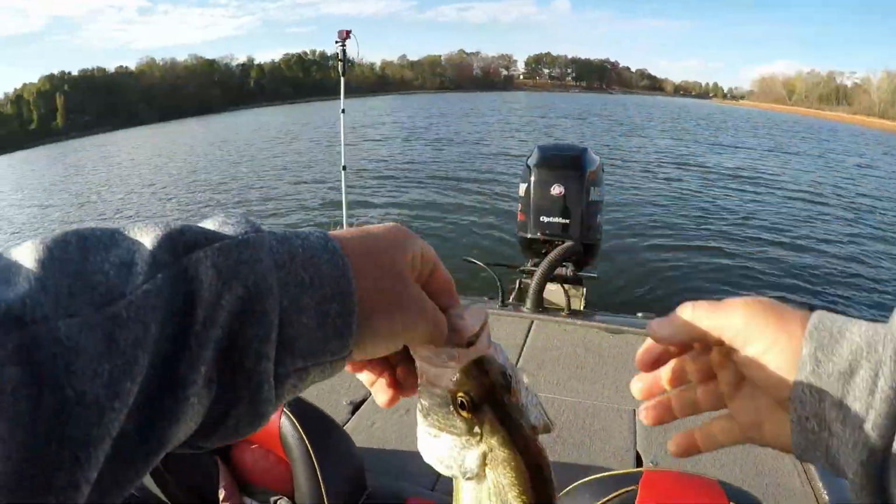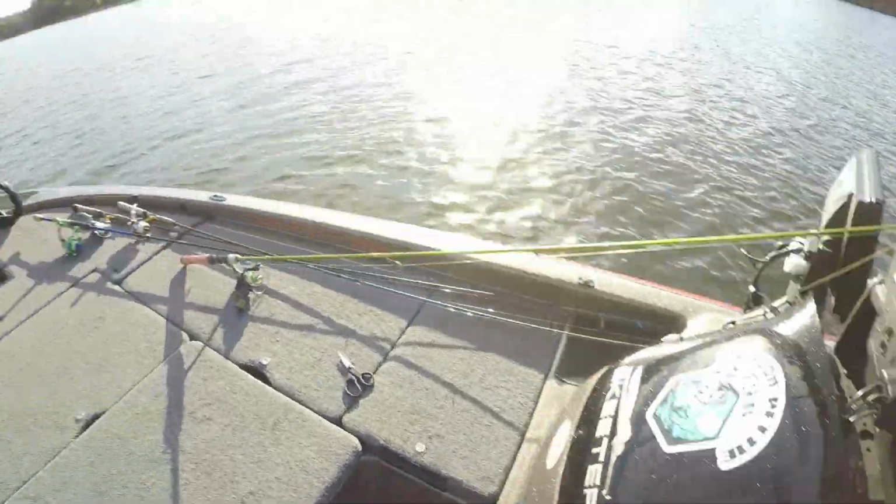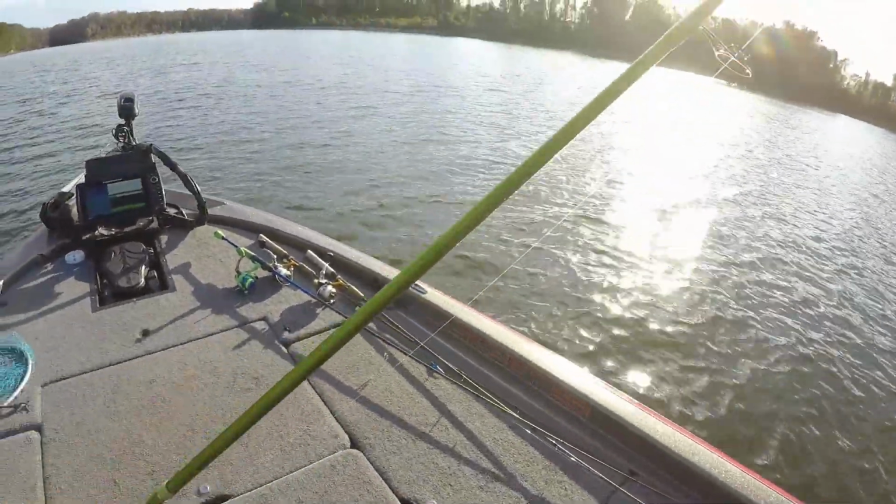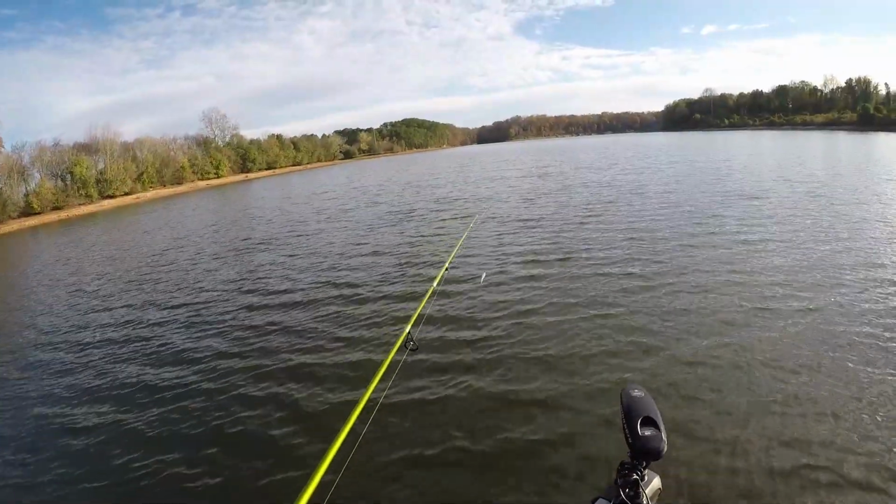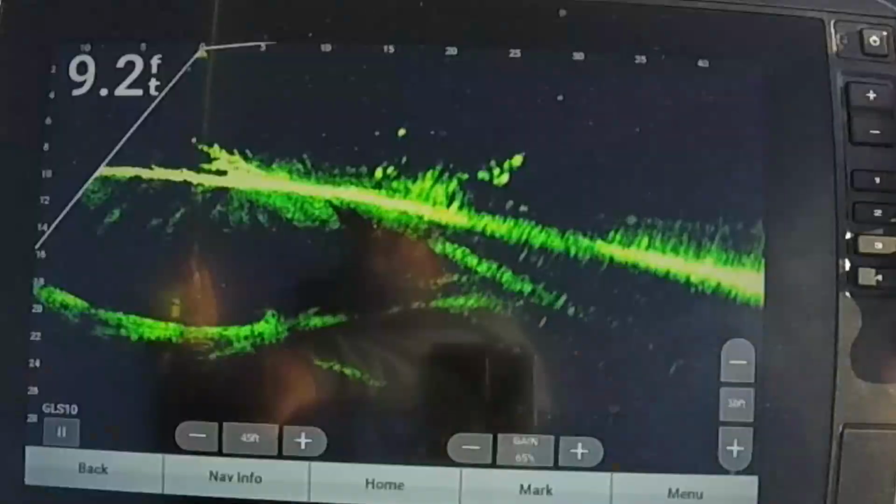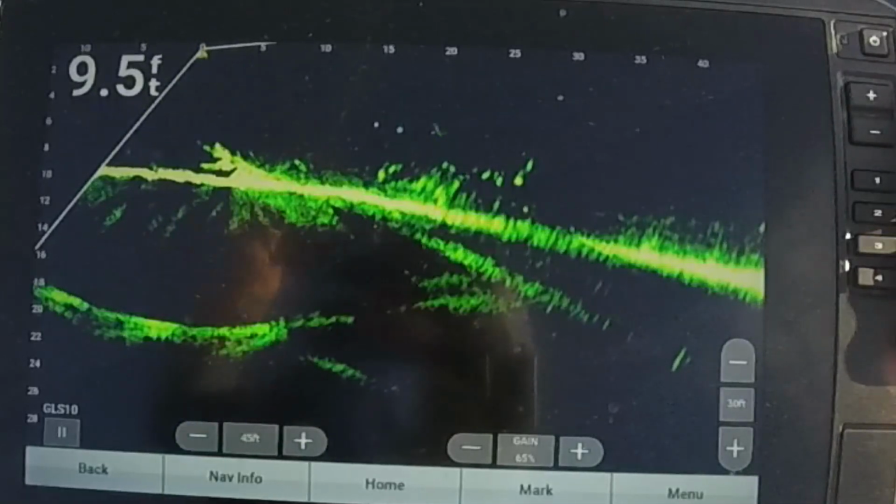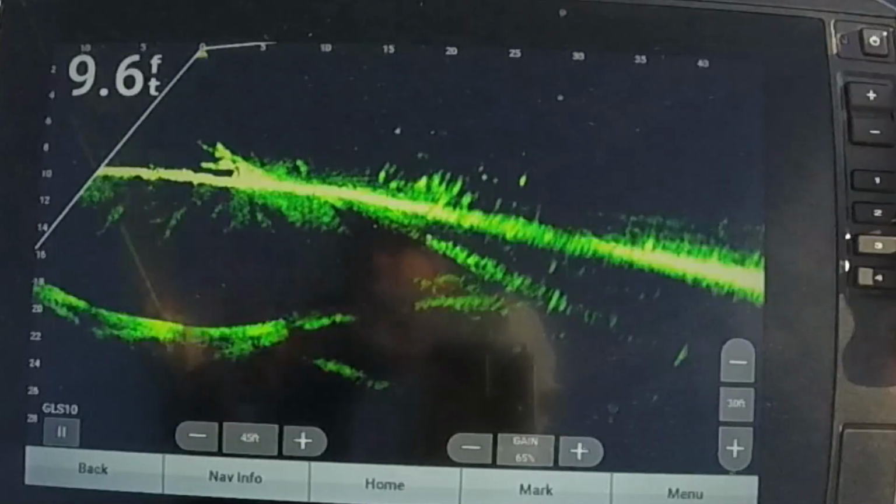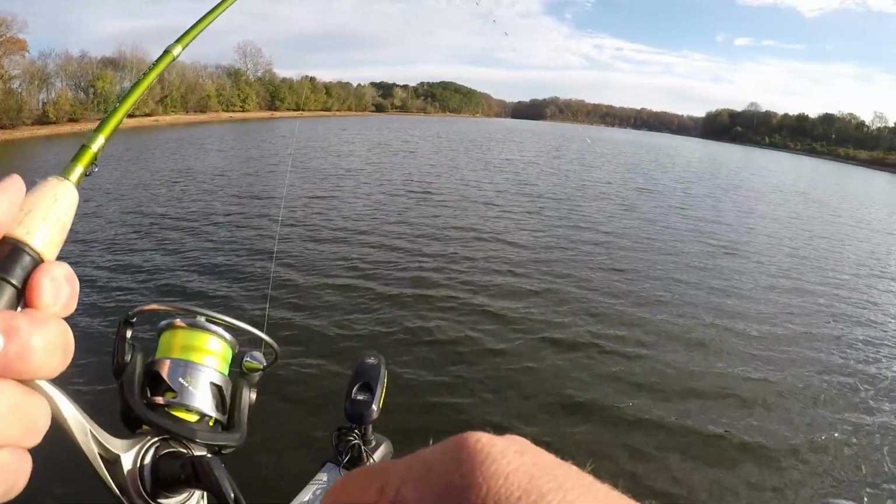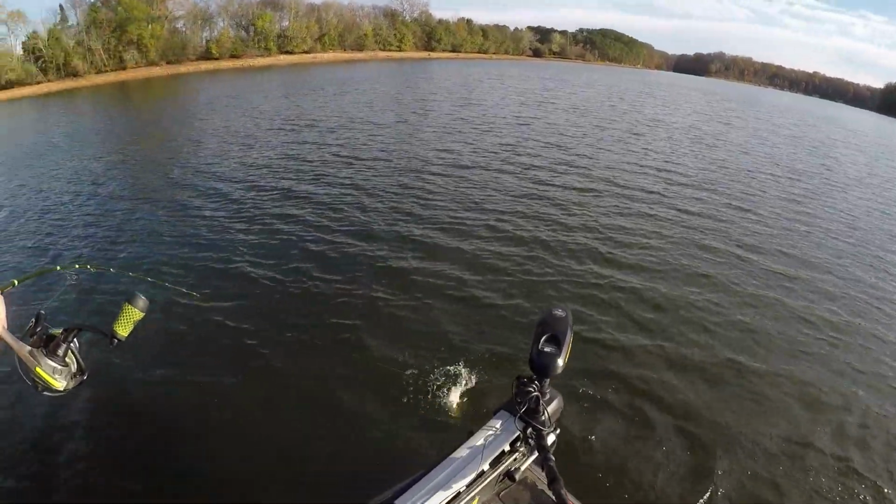I was trying to get in position on it. I knew the brush pile was out there. He got it before I found my jig. There it is. There he is. That ain't acting like, oh, it is a crappie. Yes, sir.